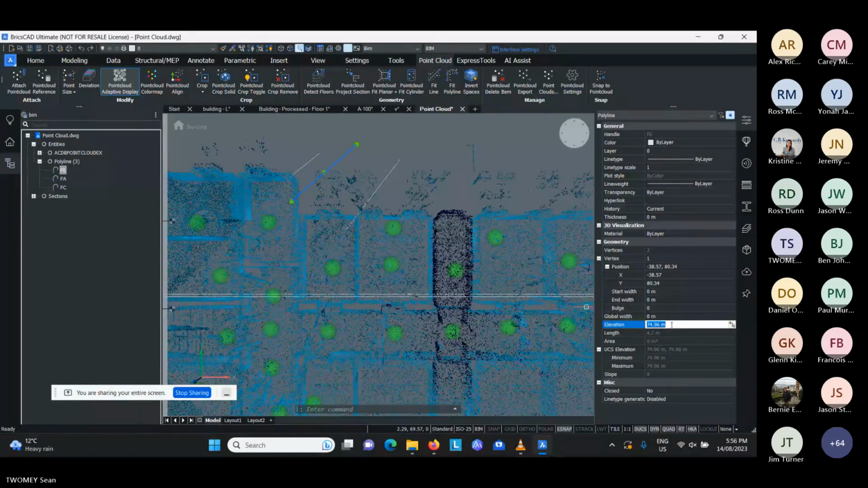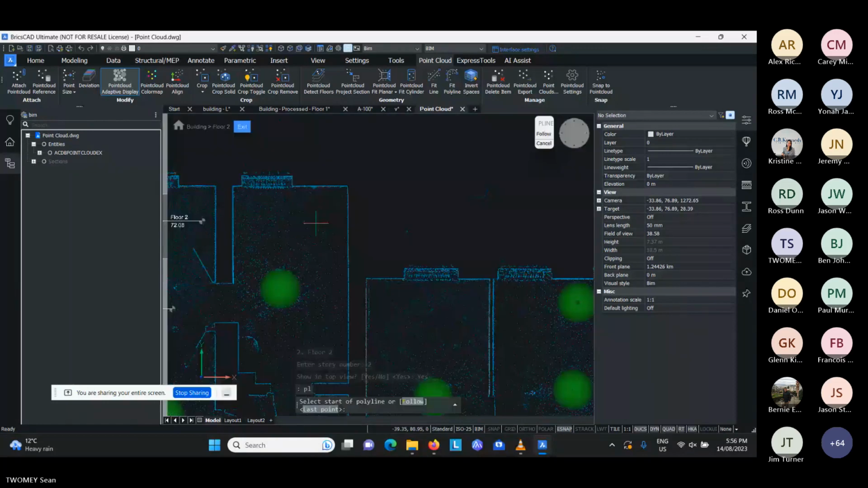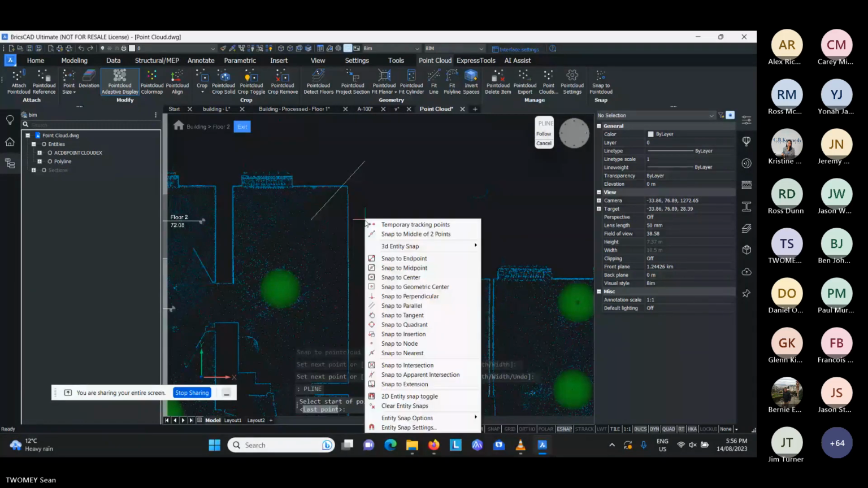So if you were doing a 2D manual drafting of this, you wouldn't know what Z value you're snapping to. Whereas what's interesting by having our story view is that when I go in here and run the same command, I'll do a polyline, and again, I will snap to my point cloud. I'll snap to the floor in this case, and I'll do it again where I will snap to the wall.